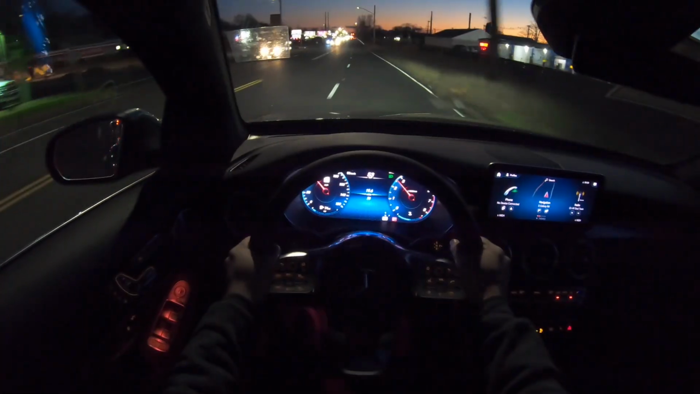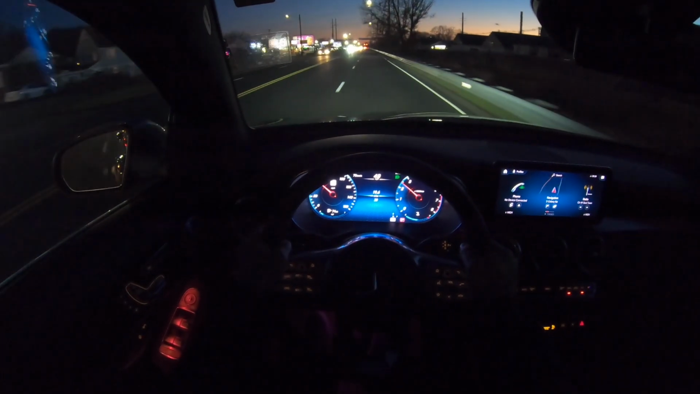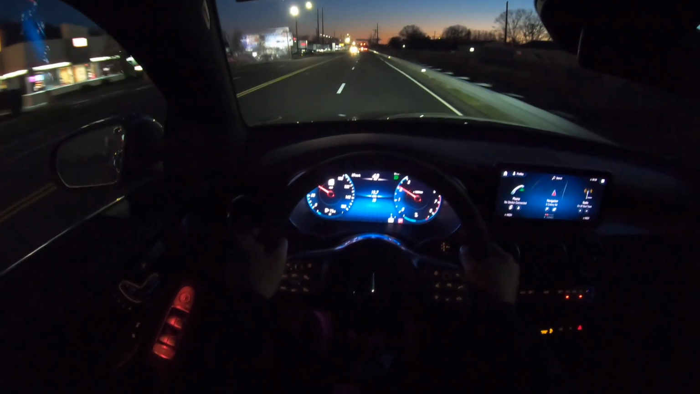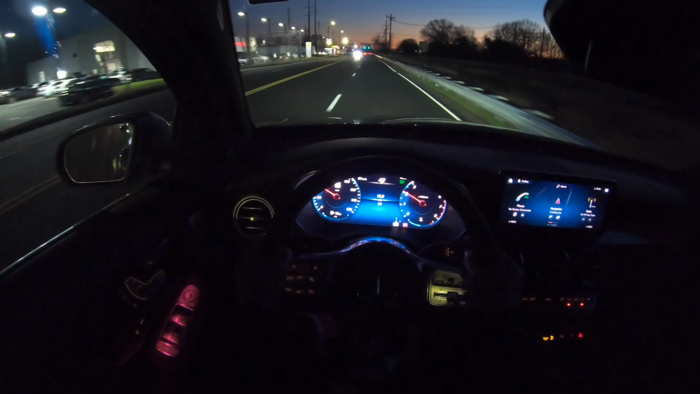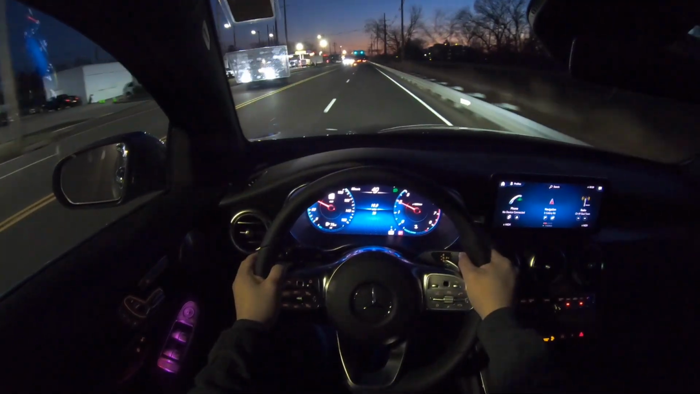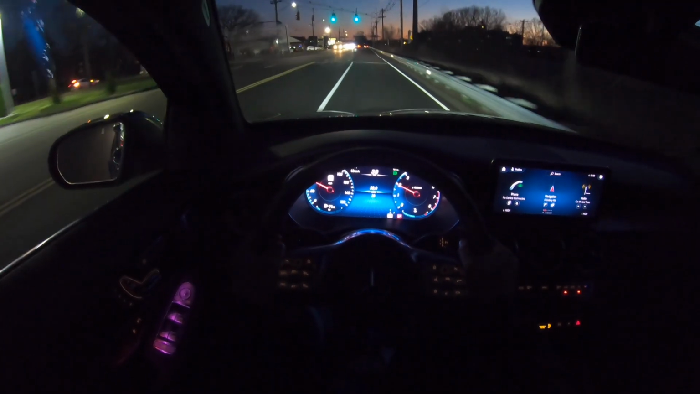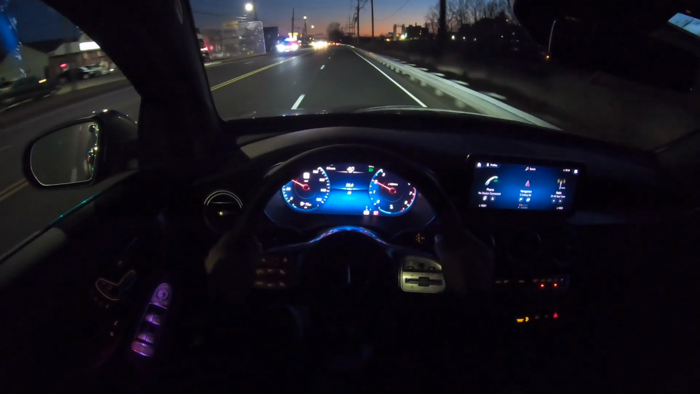Wow, that was very, very impressive actually. It pushed me back to the seat, and I was actually surprised. I didn't expect that from this GLC, but that was very impressive. And as I told you guys, from a 2.0 turbocharged engine that has only 255 horsepower, it feels a little bit more than that. And definitely brake boosting this GLC helps a lot.